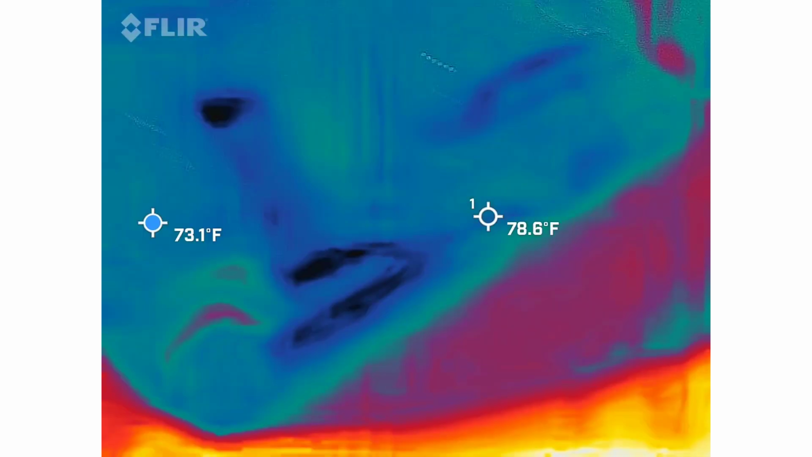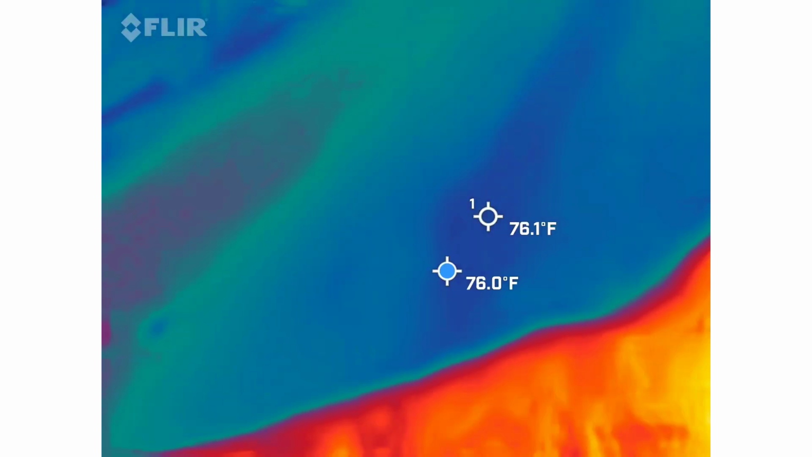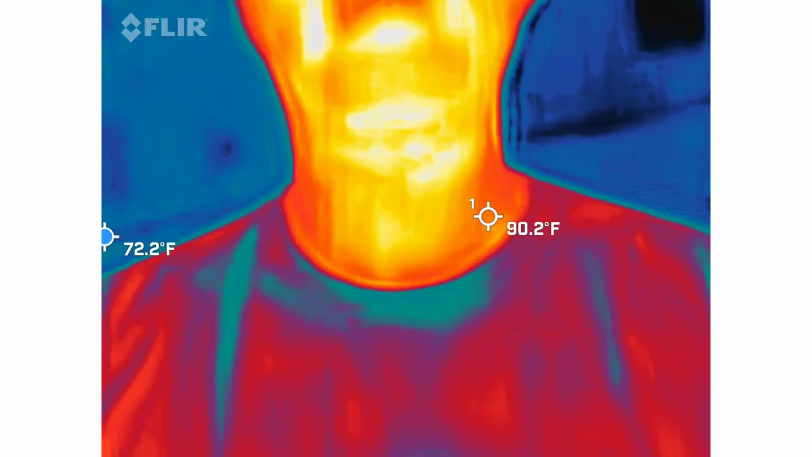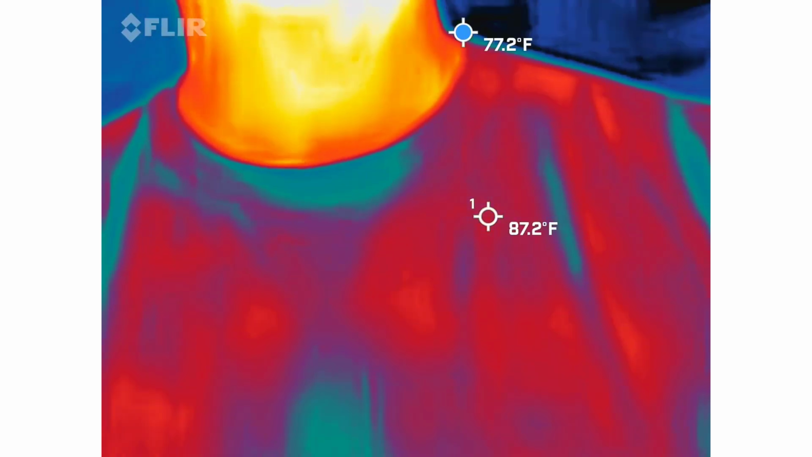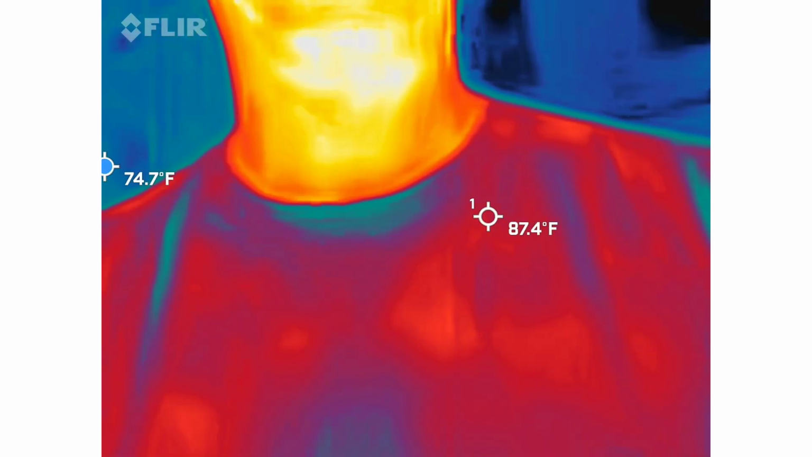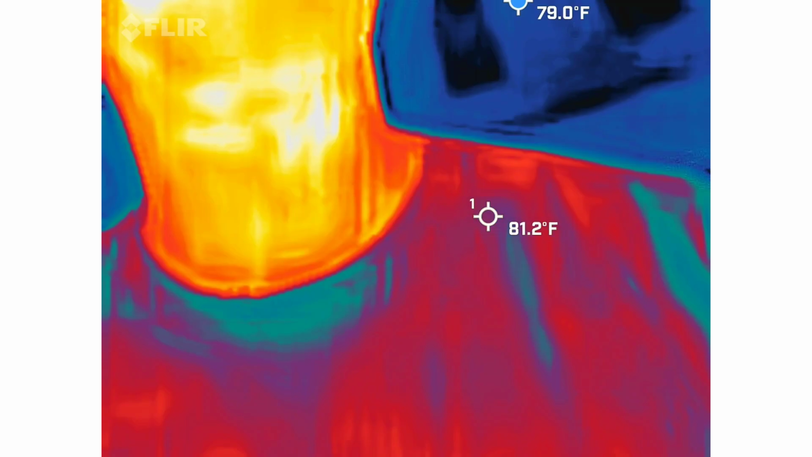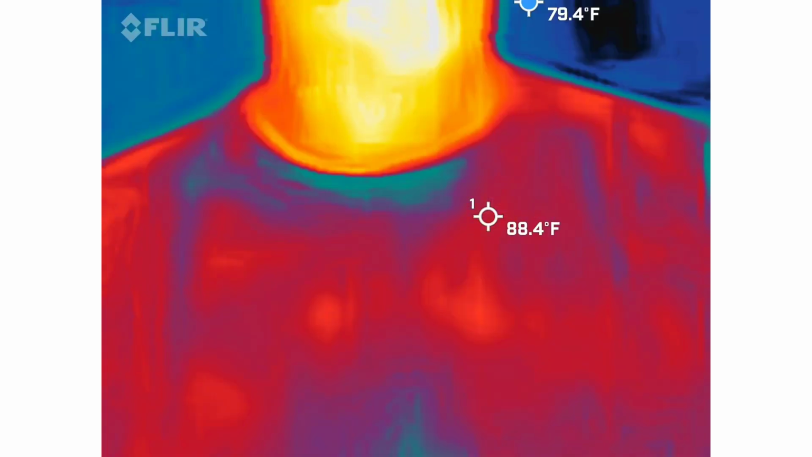They used one when they came to our office to make sure there's no fire in the walls. Obviously that kind of picture is something familiar then. So you should be able to see me. I'm the orange, red, and yellow guy. That means I'm the hottest thing inside the picture. So that's how that goes.